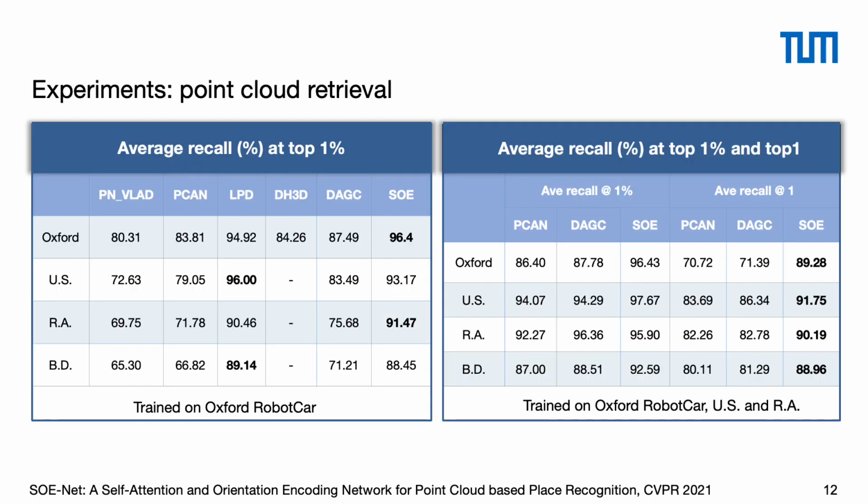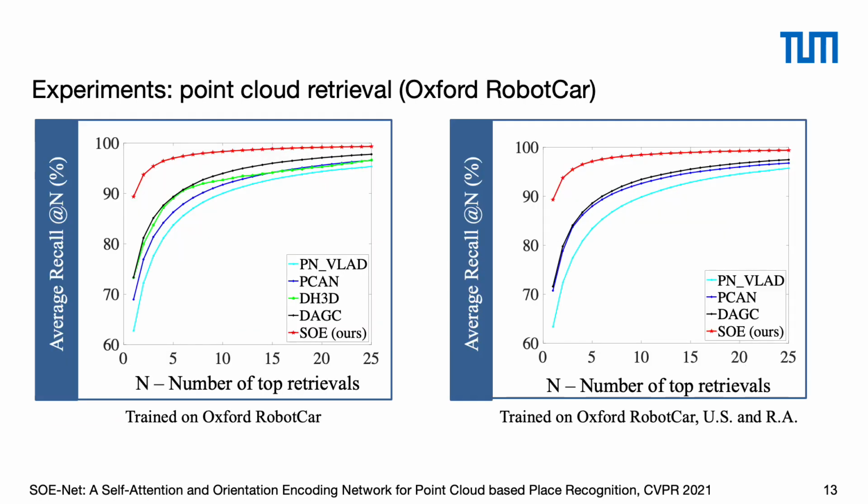The quantitative results are shown here. The left table shows our method achieved the highest retrieval success rate on the Oxford and RA datasets. The right table is trained on the Oxford RobotCar, US, and RA datasets. Our approach outperforms other methods on the R datasets.